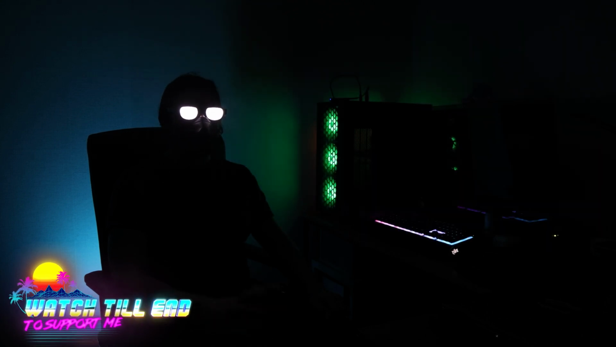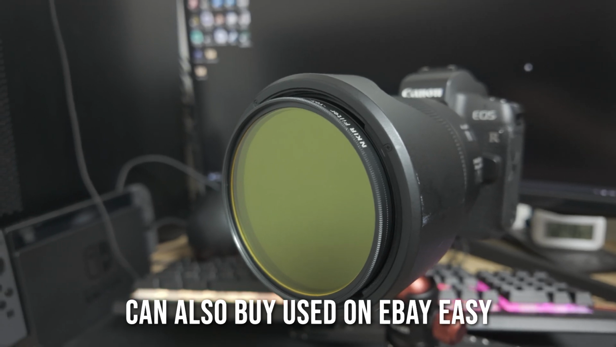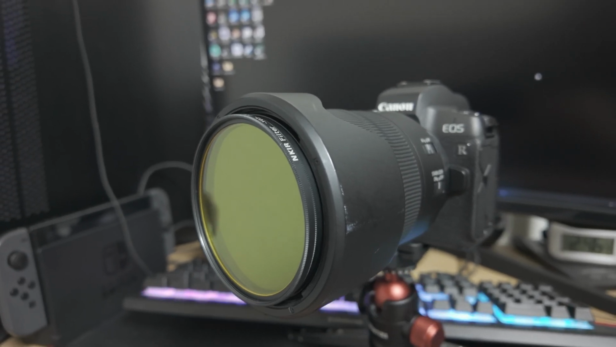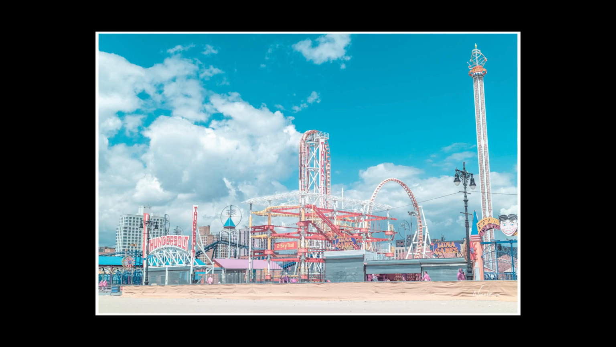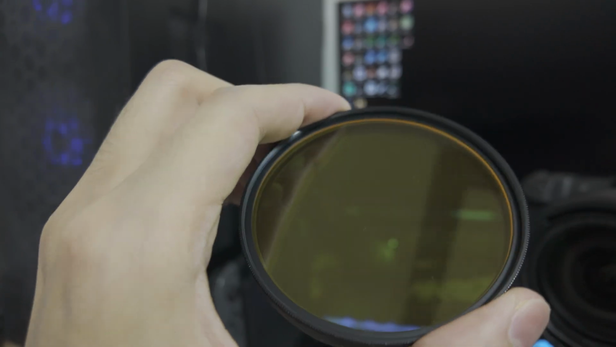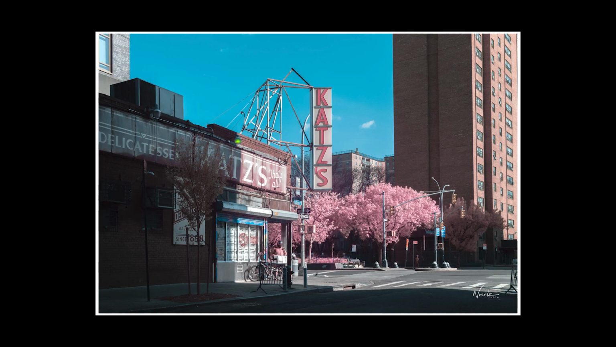For the camera, I'm using a full spectrum converted camera from Kolari Vision, but LifePixel also does it. Now, I'm using the Canon R, and I'm using the 24-105 lens in this case. Now, the great thing about infrared is you're probably going to be shooting at f8 and above because you're going to have to be shooting in the daytime. So the lens doesn't really matter, camera doesn't really matter either. But I've shot on APS-C for so long that I've always wanted a full frame camera to get the most out of my wide lenses.